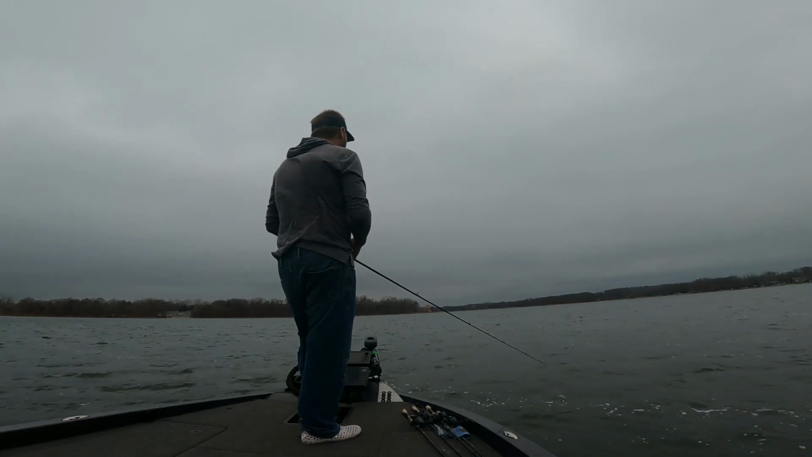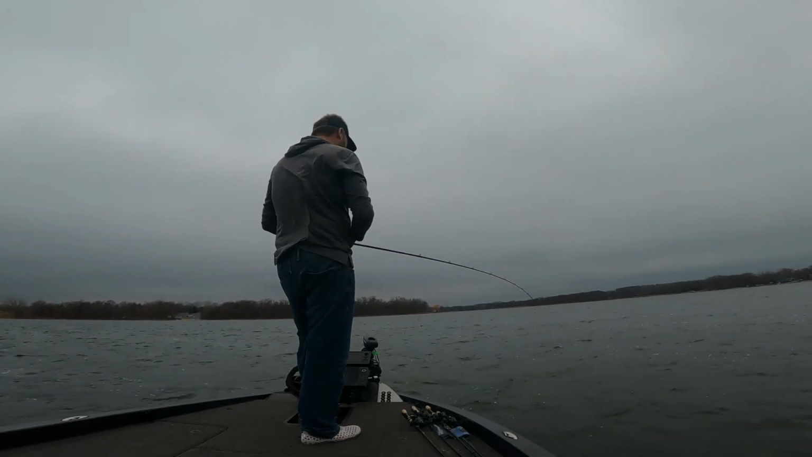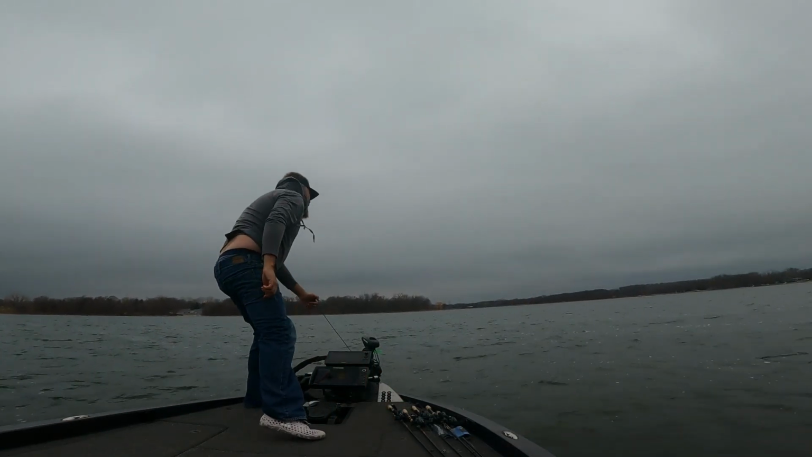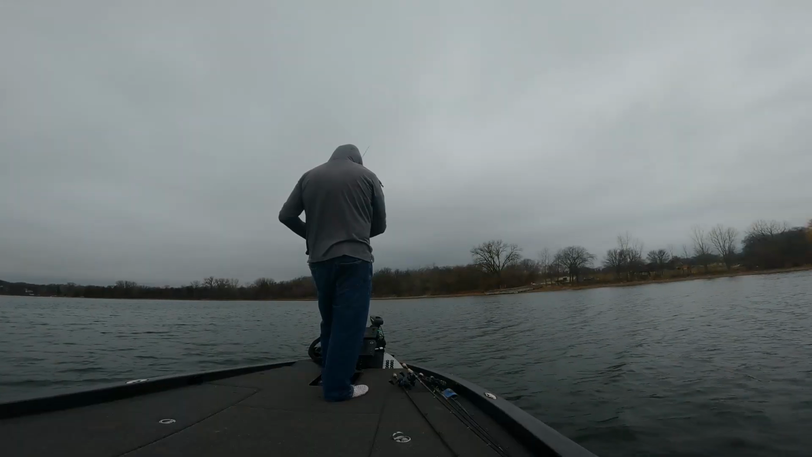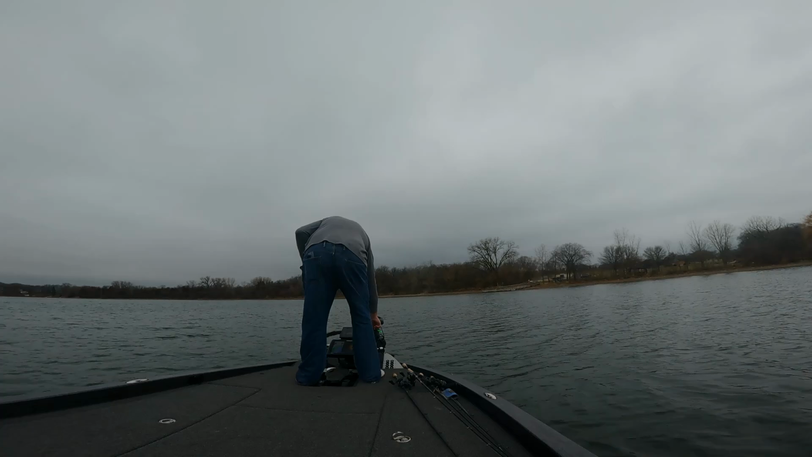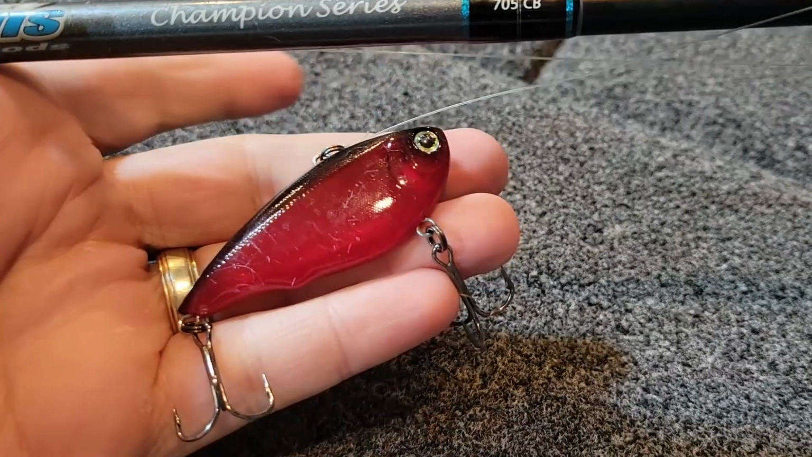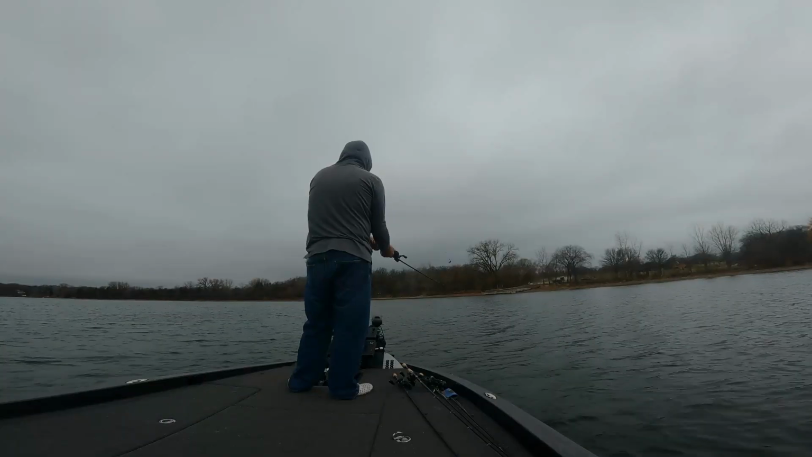Fishing along here, more shallow to mid-range grass with a 1/2 ounce black and blue vibrating jig. Nothing really happening there, so we were going to make the move out to a little bit more reef edges, more clumps, a little deeper, a little 6 to 8 foot type water, and picking up a lipless crankbait, red 1/2 ounce Yo-Zuri Vibe, hoping to cover some water and get a reaction bite.